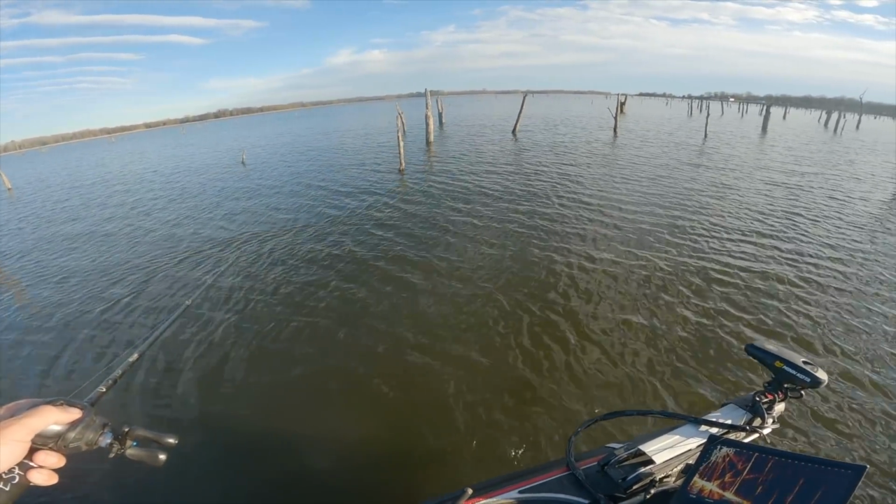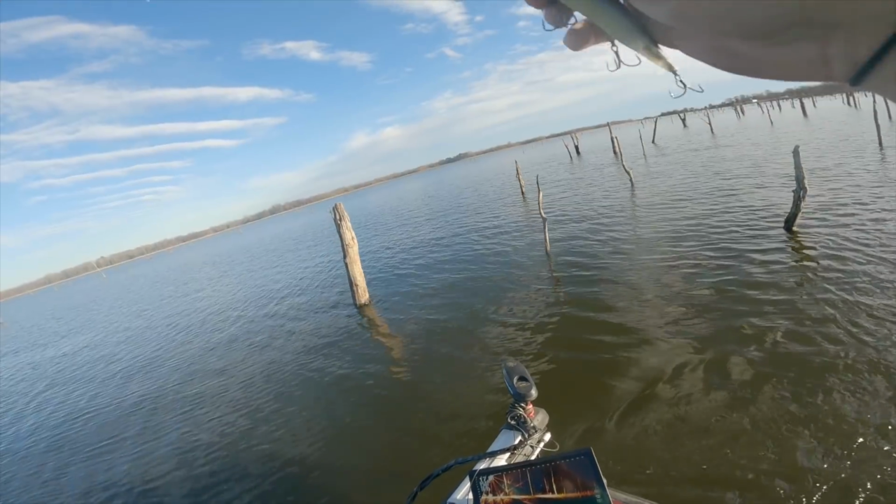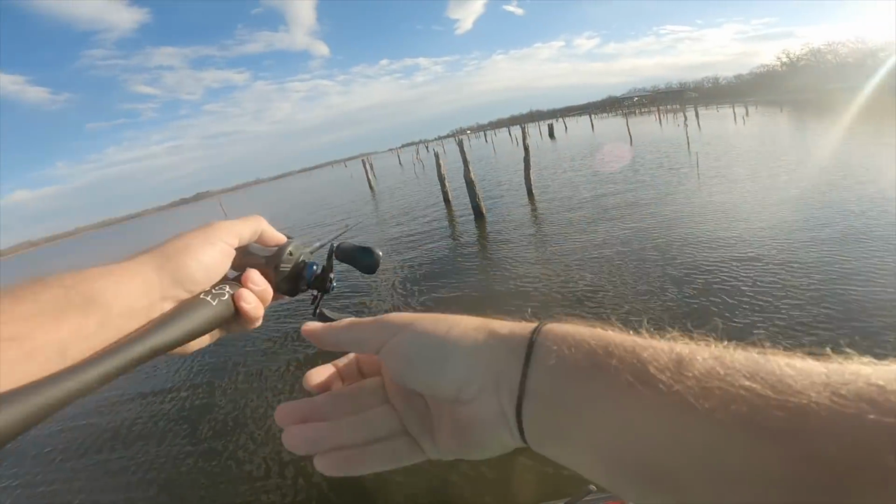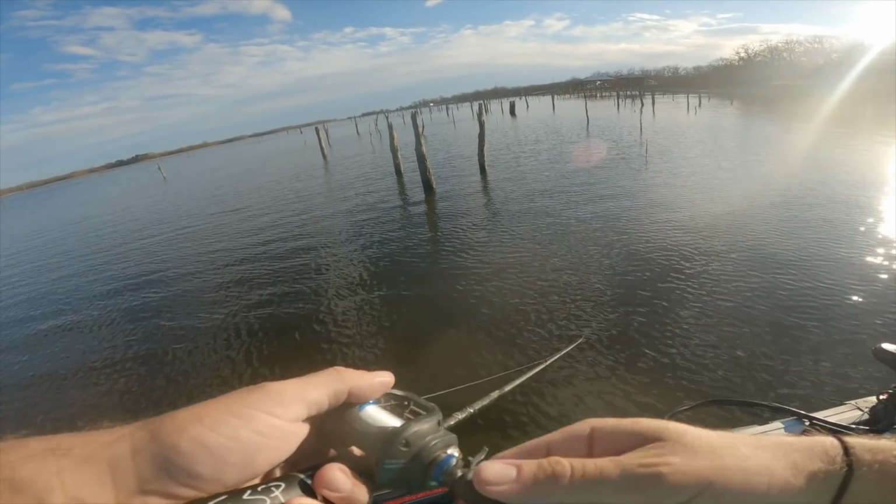Feels like fishing line or something. I think if you put it in front of enough 10-pounders, one will eat it eventually.